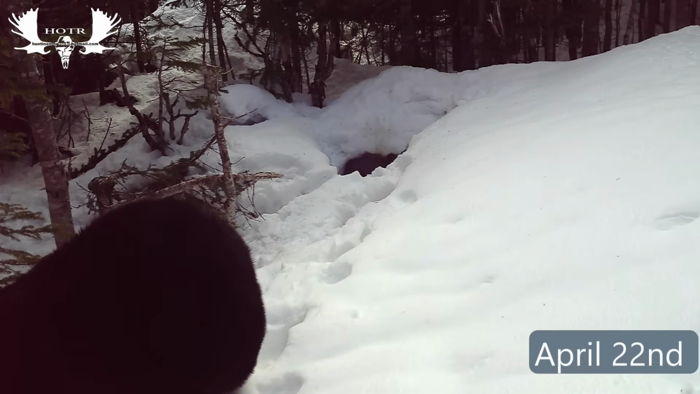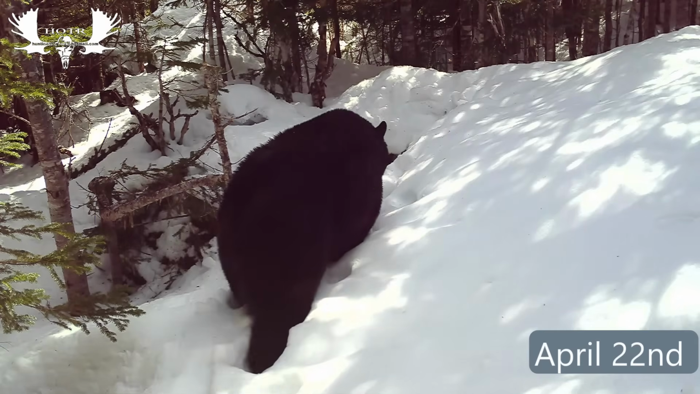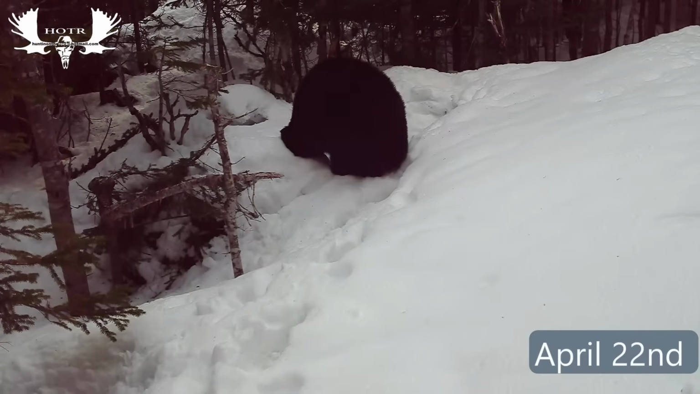But this time when he walked out, he came really close to my camera. Then when he turned and went back, this time he decided that it was time to go back in to his den and wait for a later date to stay out for the summer.